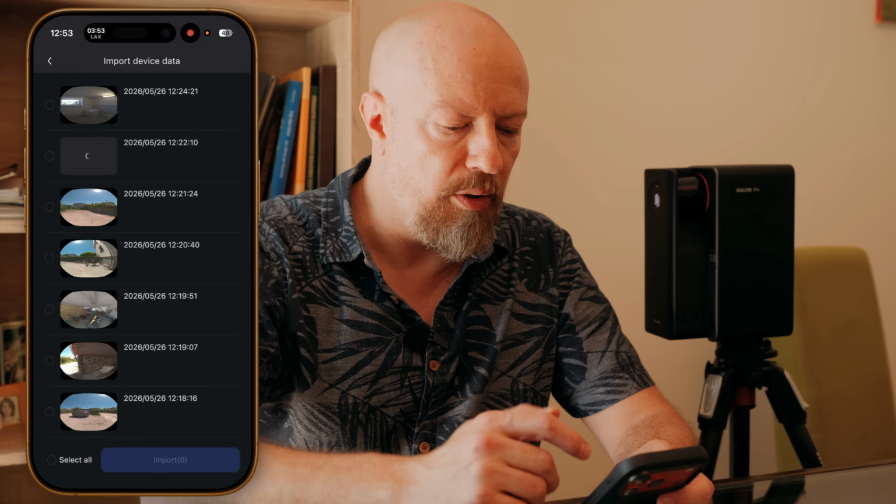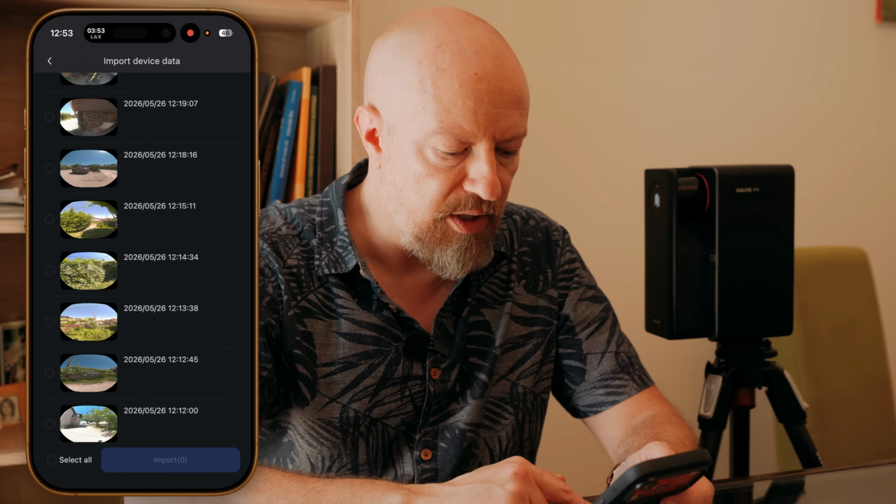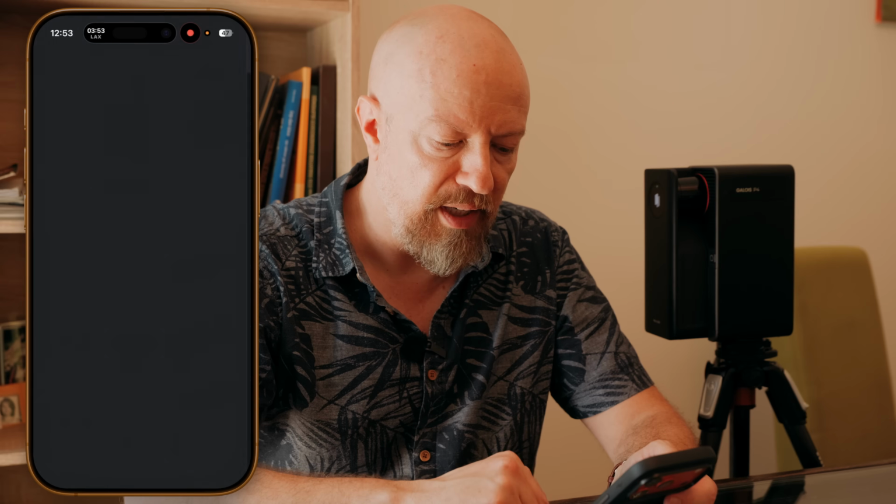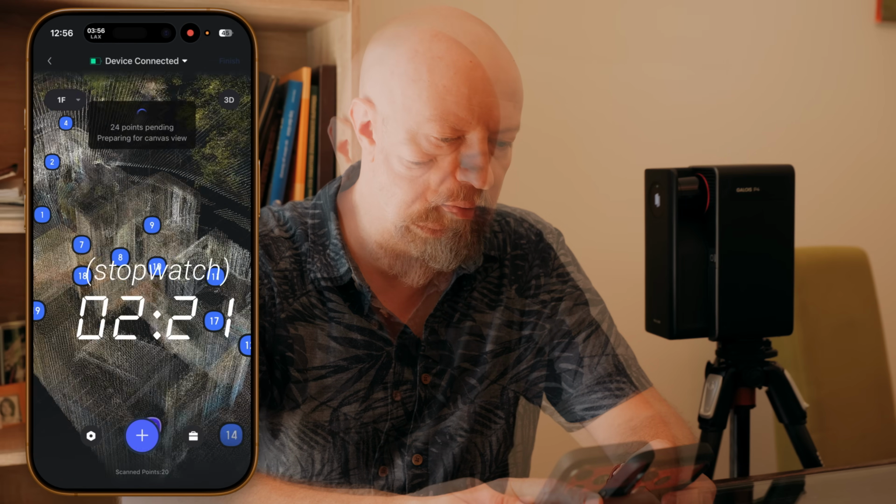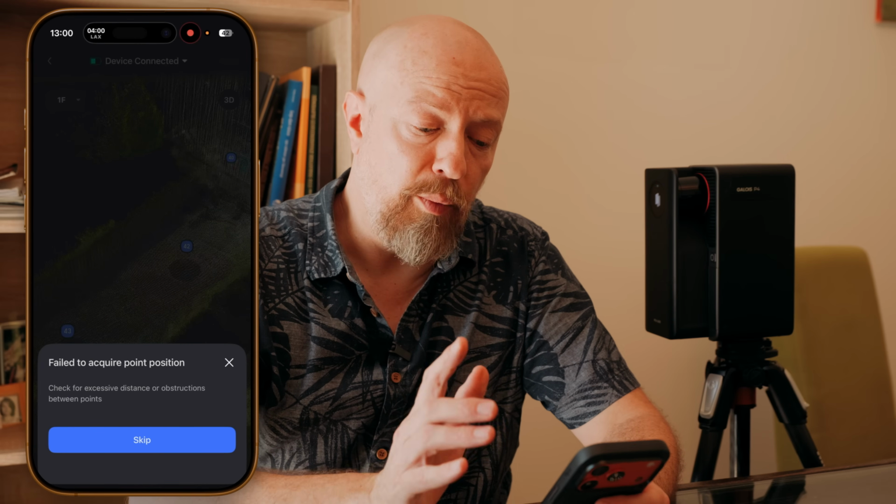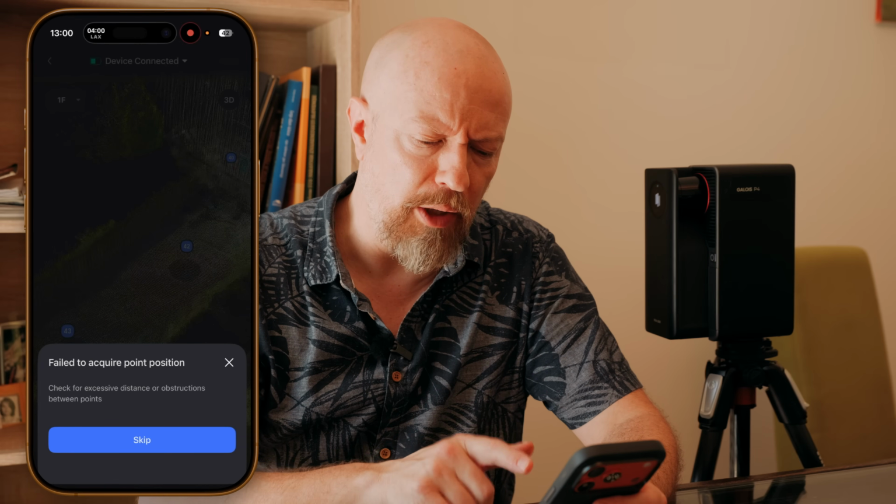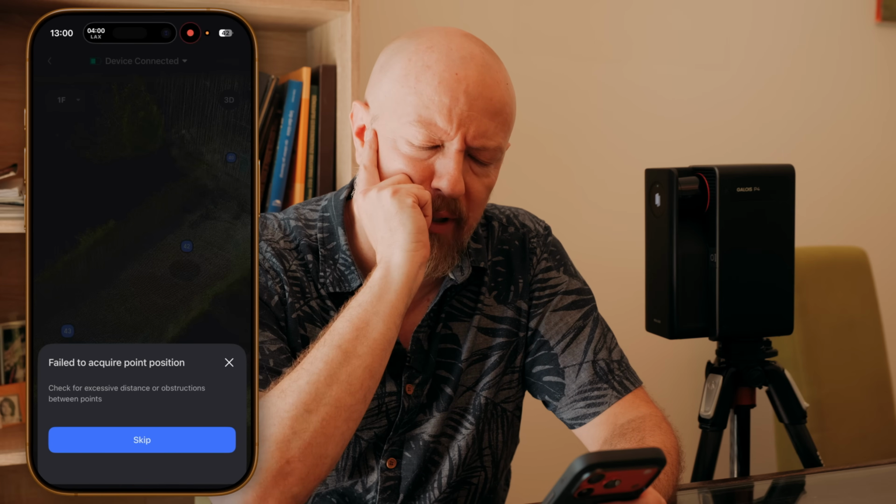Here we see all the different scans that we've got, and there's a bunch of them. So I'm going to go ahead and select all of these and import. There's 44 scans. It's going to take a few, but we'll let it do its thing. Okay, we've finished importing, but it says it failed to acquire a point position. Check for excessive distance or obstructions between points.